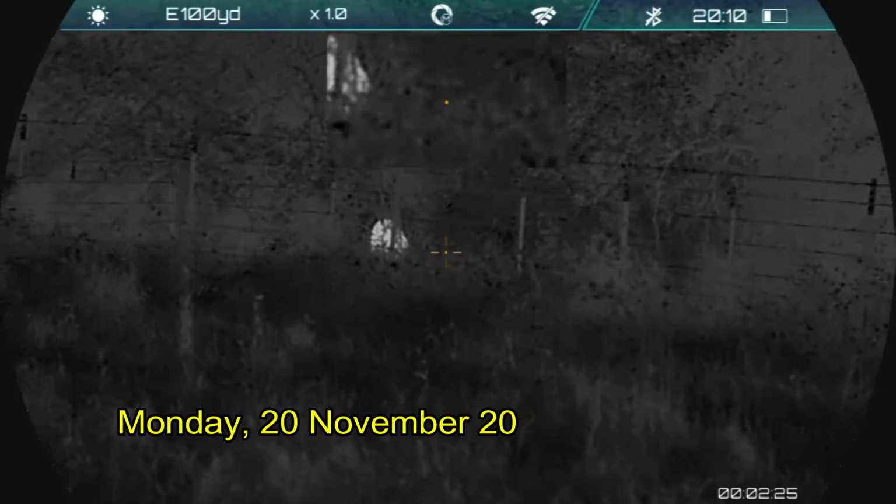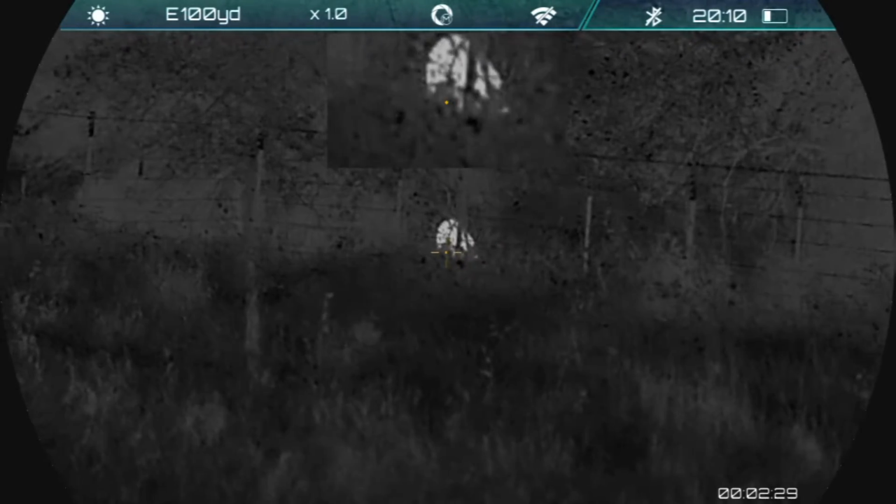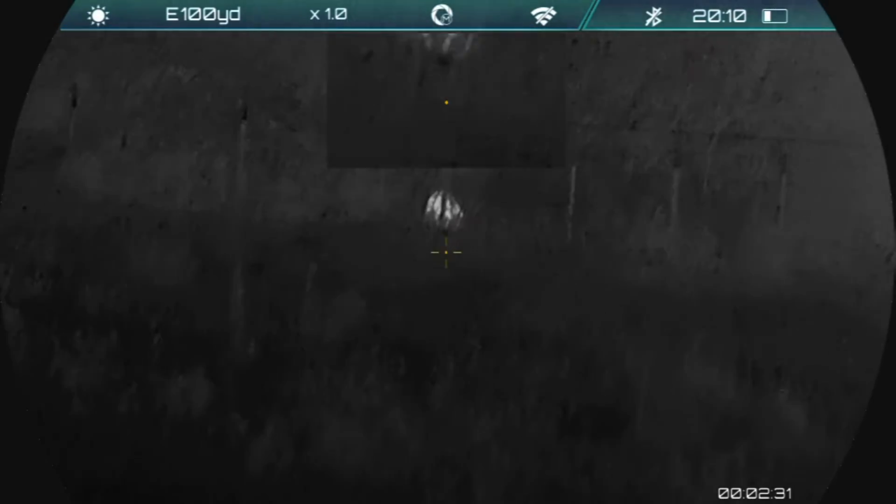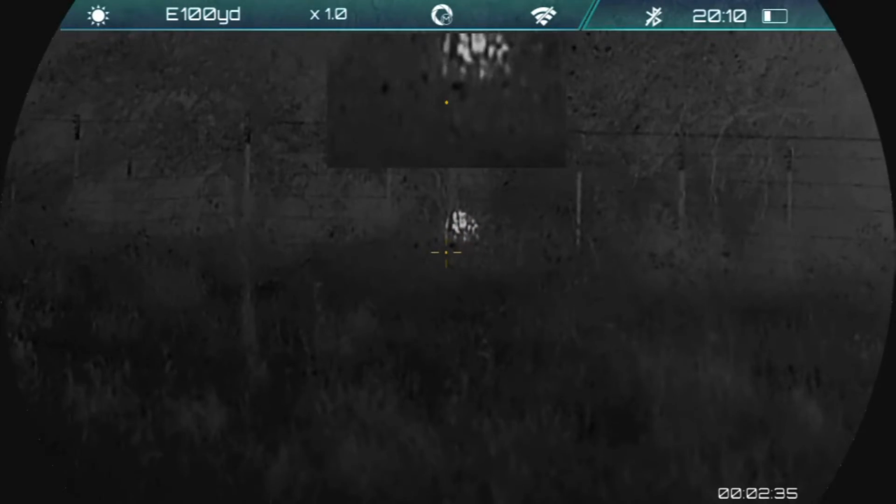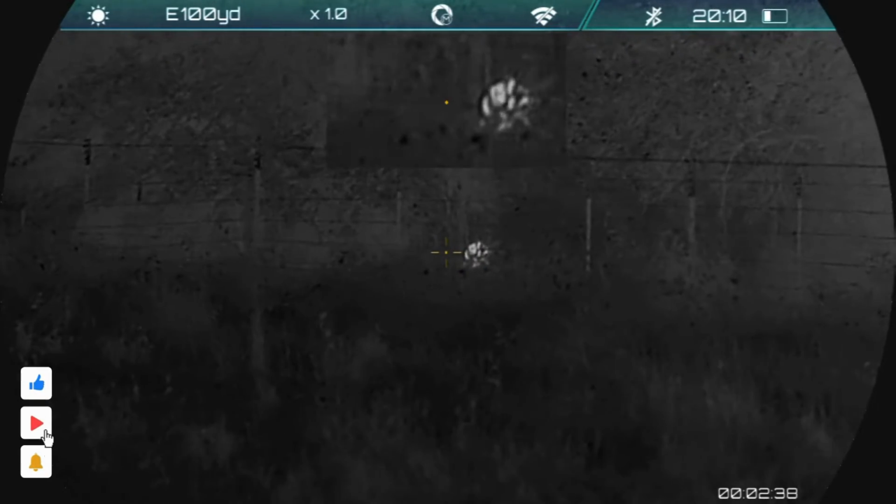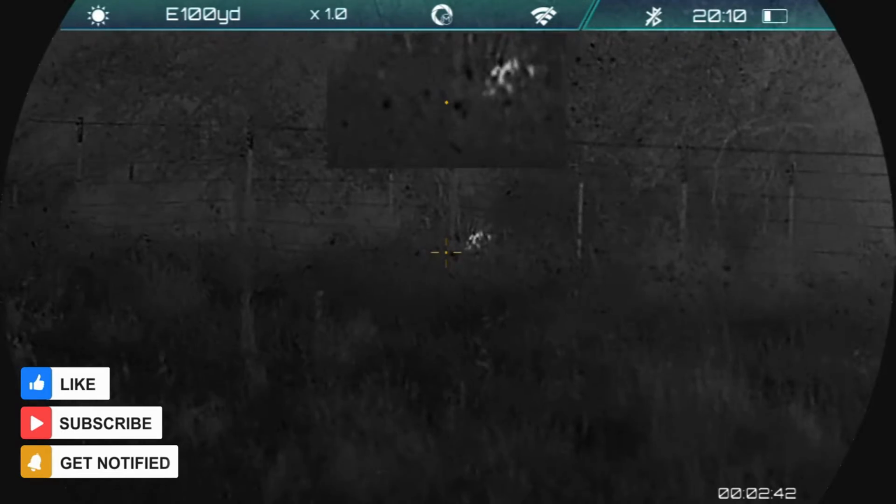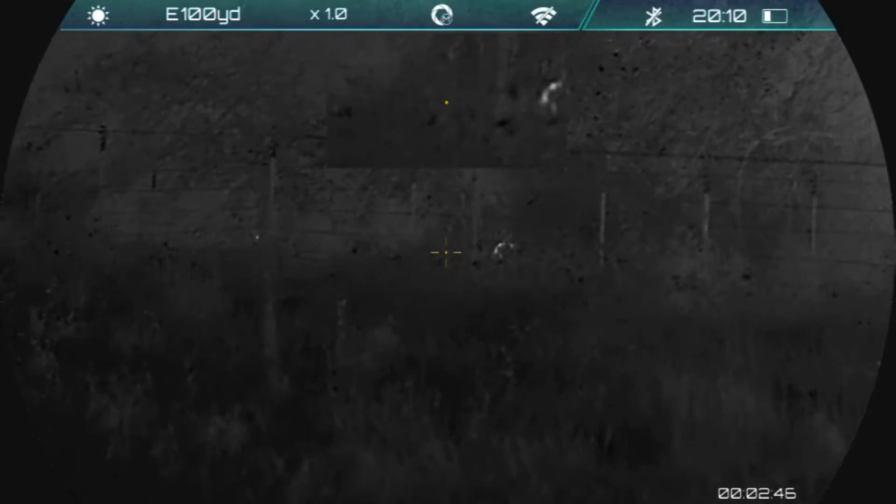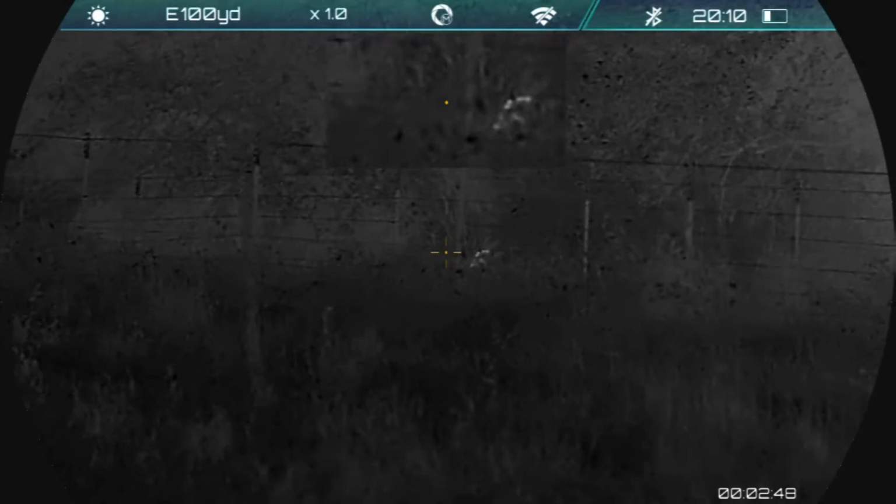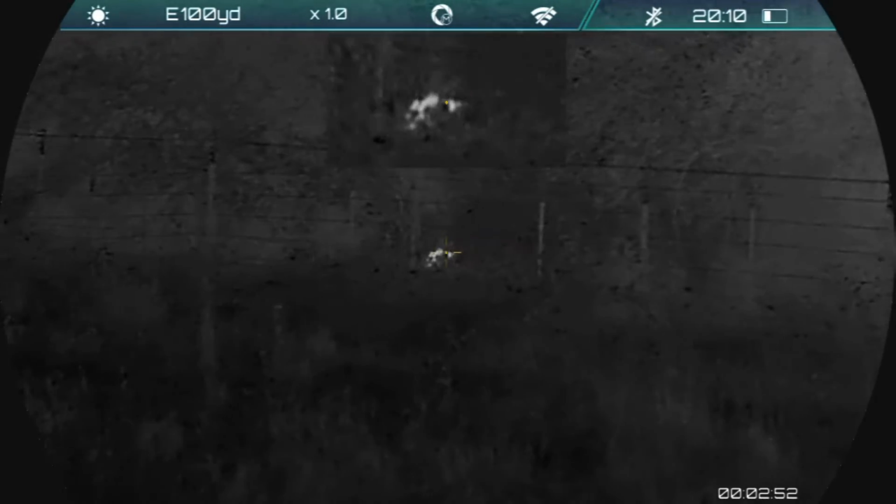It wasn't too long before we had a hog that actually came in right behind us. It's across two fences from where we are, and it's in heavy brush, and she is waiting for a more appropriate shot, maybe not through so much brush. And this has got to be one of the hardest things of hunting, and that is not shooting even though you know the target is just right there. This just isn't a good shot for her, and she knows it.